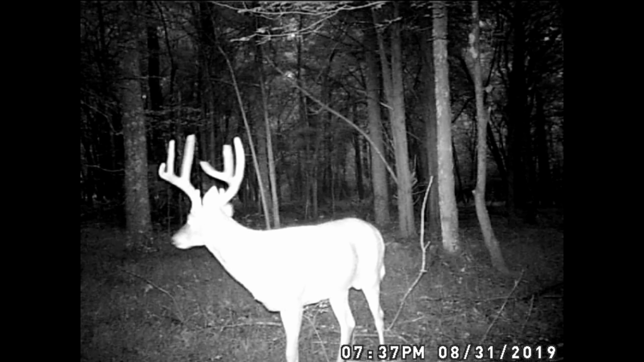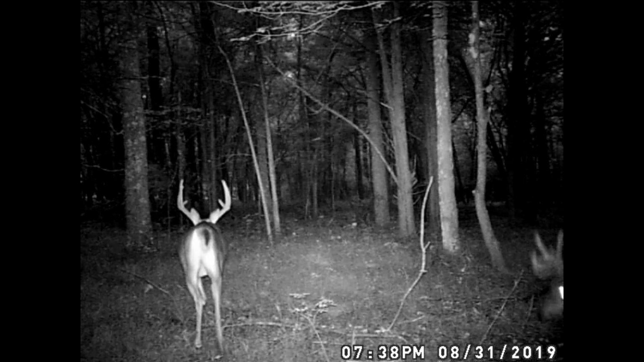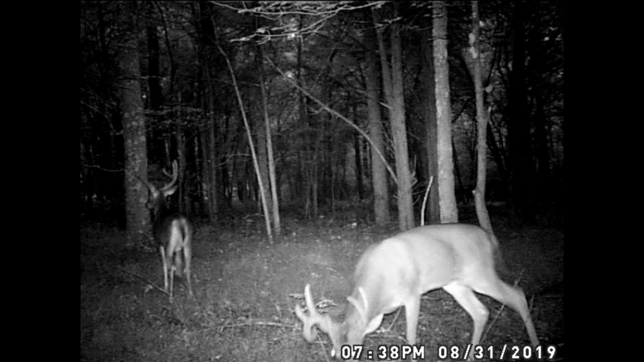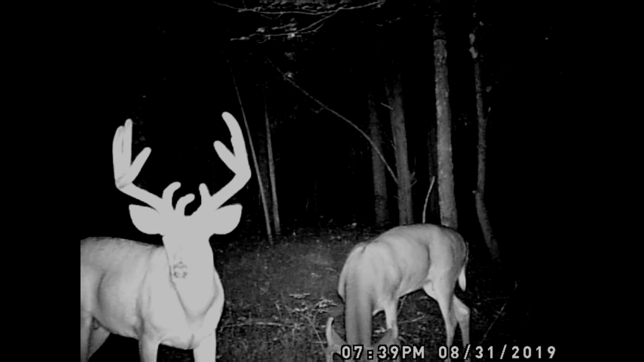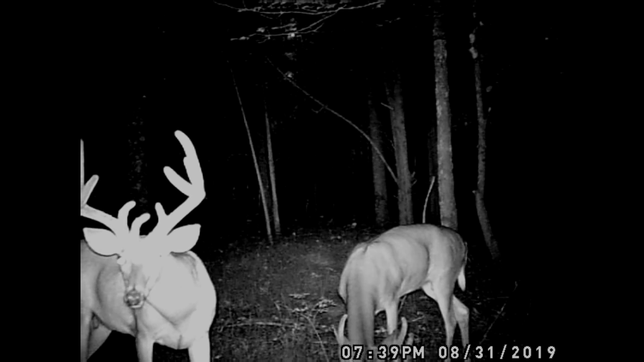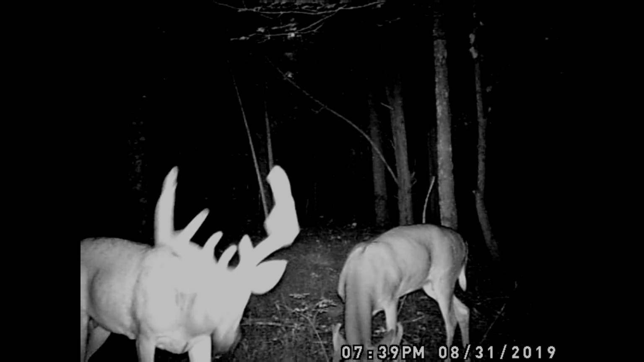There's another buck. Okay, so this tall 8, he's going to depart the scene here, and here comes a really nice young, looks like a 10-pointer. There was another one there, but now here's another nice tall one. But look at the junk there and the brow tines. It looks like a little finger sticking up there.